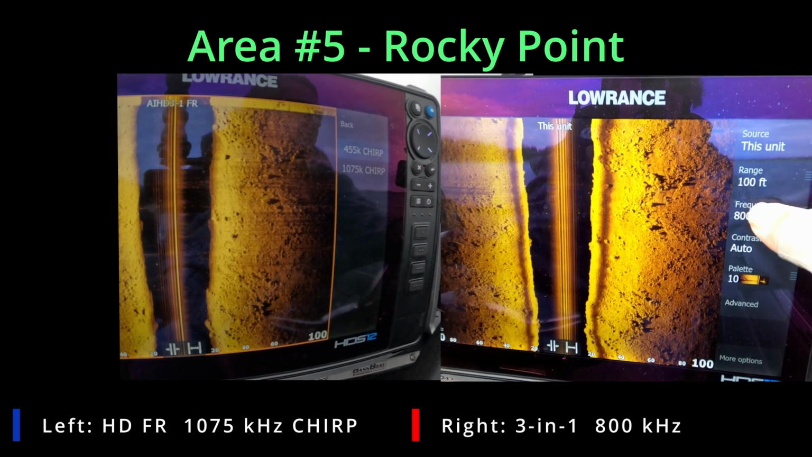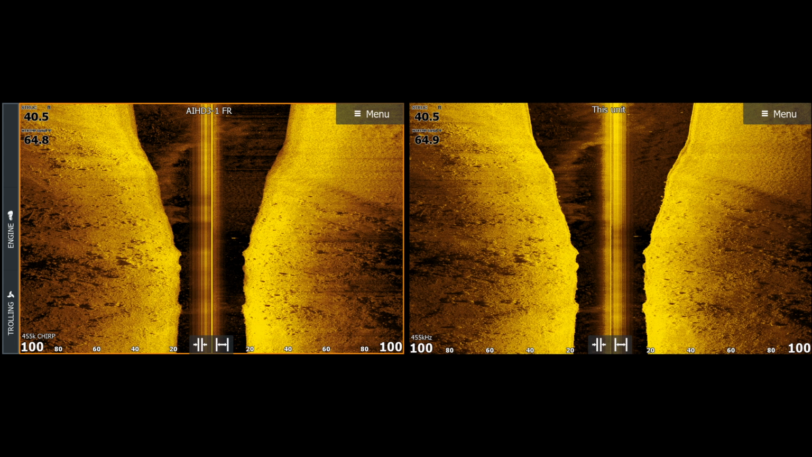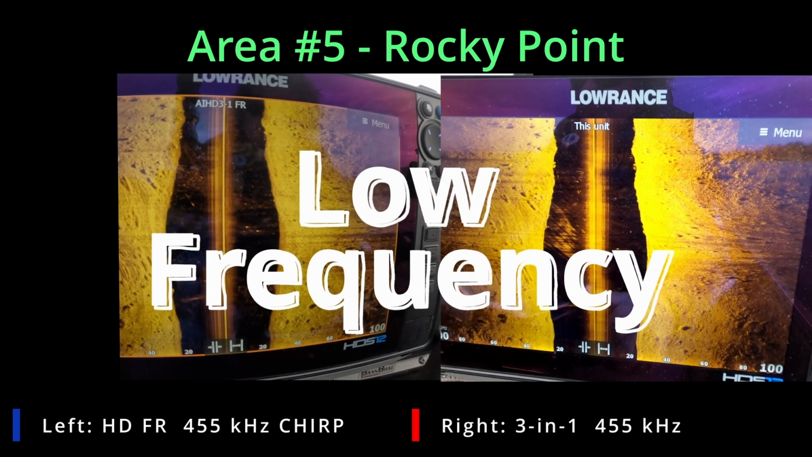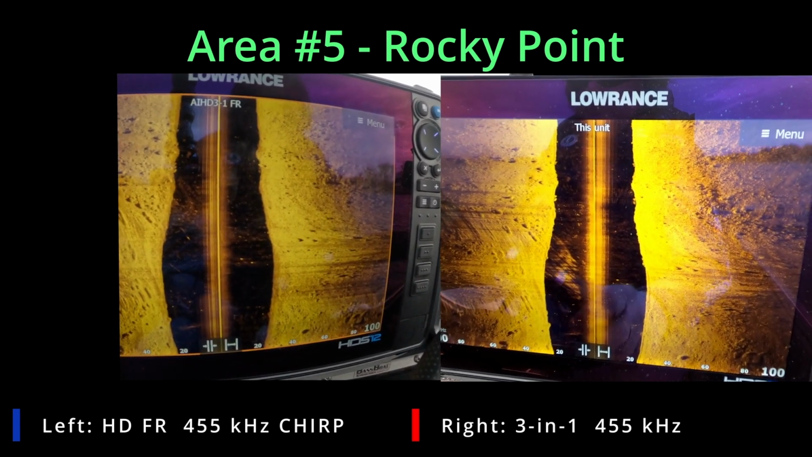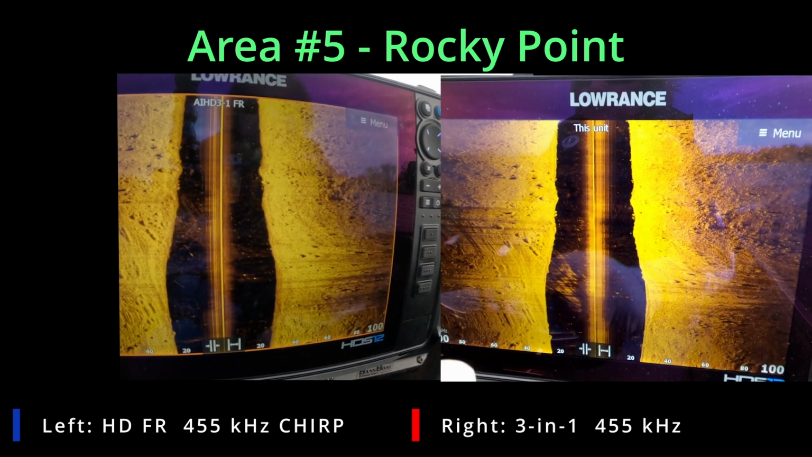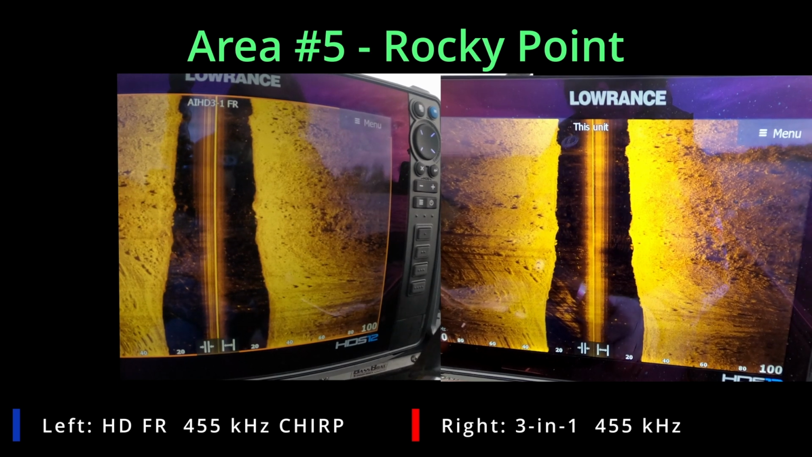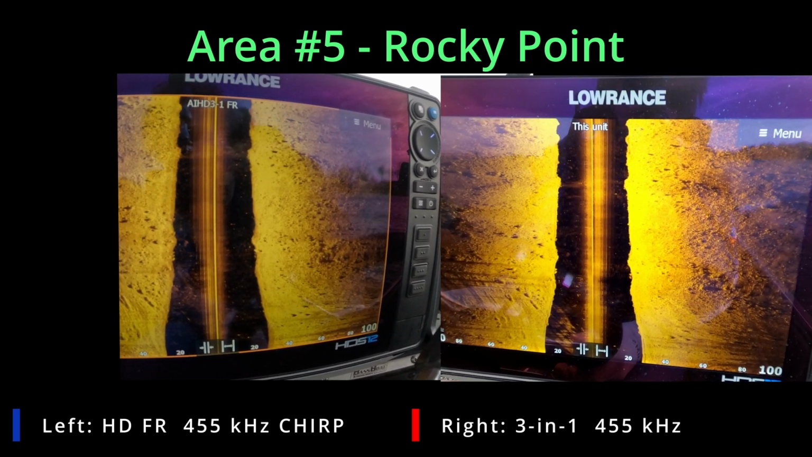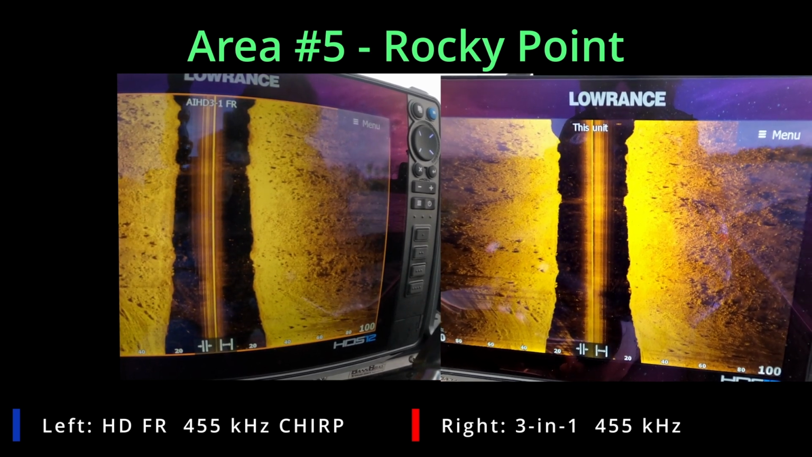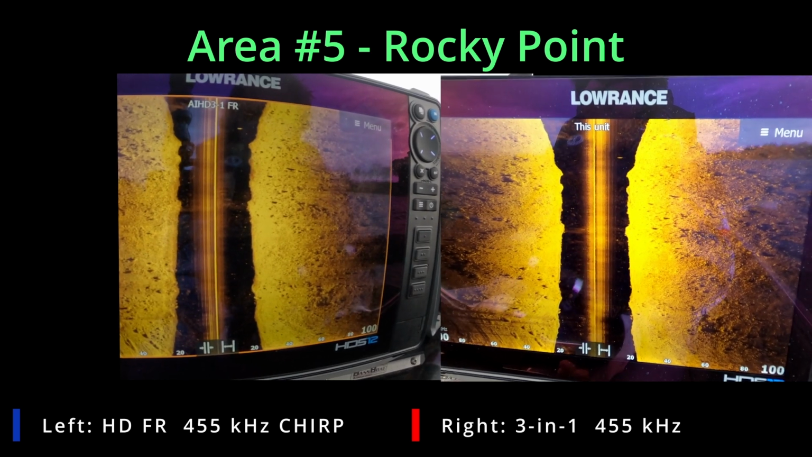Here I'm switching frequencies over to 455, and you notice the screen got a lot brighter, an artifact of the frequency change. You can see that in this situation I still had the range down at 100. It would have been nice if I had remembered to set it up and run to maybe 300 or 400 feet and see how much it would actually do, because we're pretty shallow here, maybe 15, 20, 25 feet deep, and it'd be really good to see what the range throw is on that.